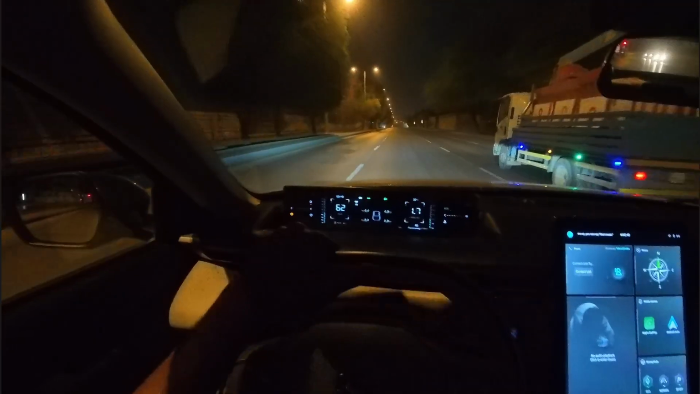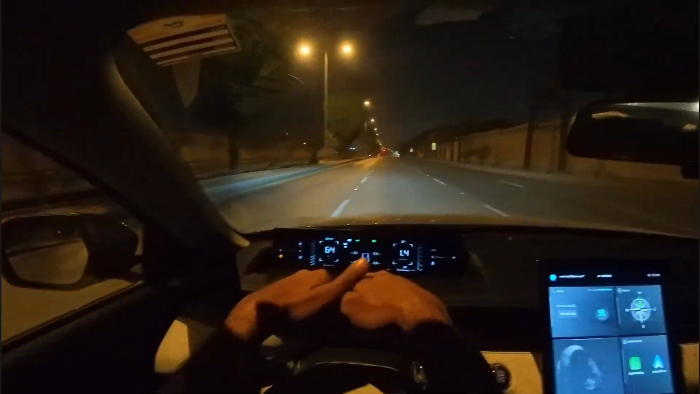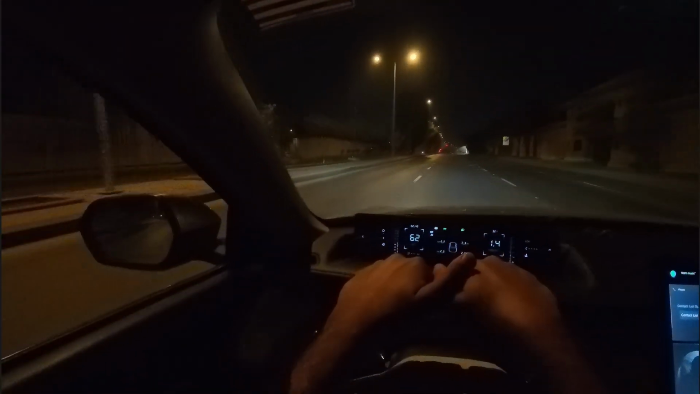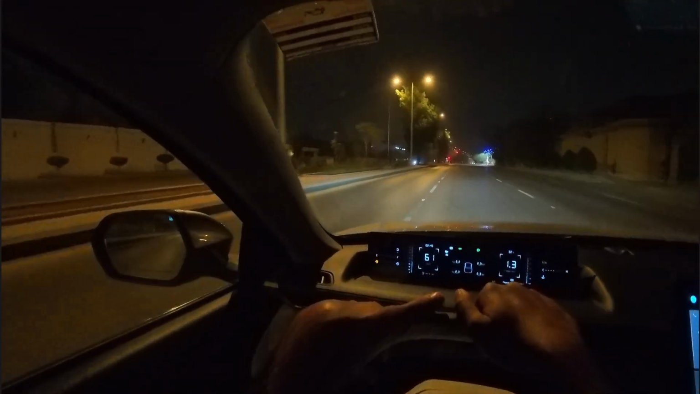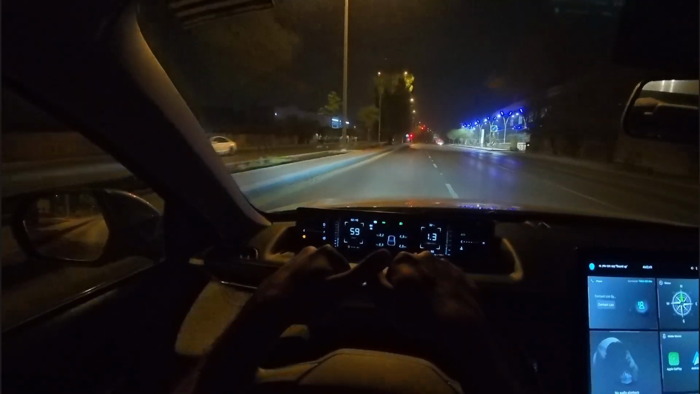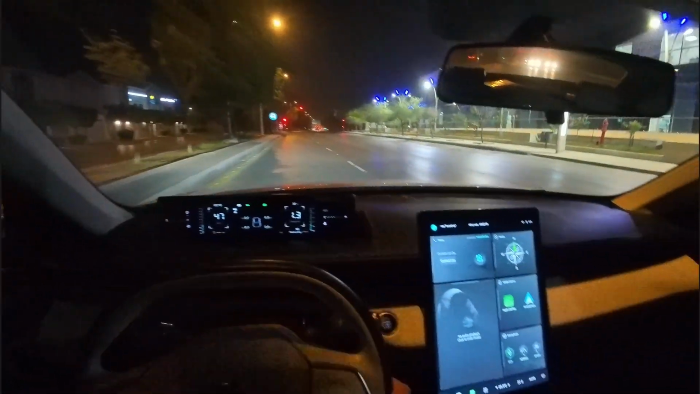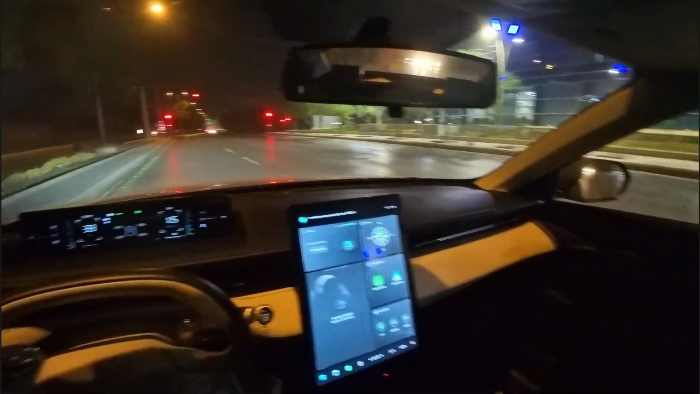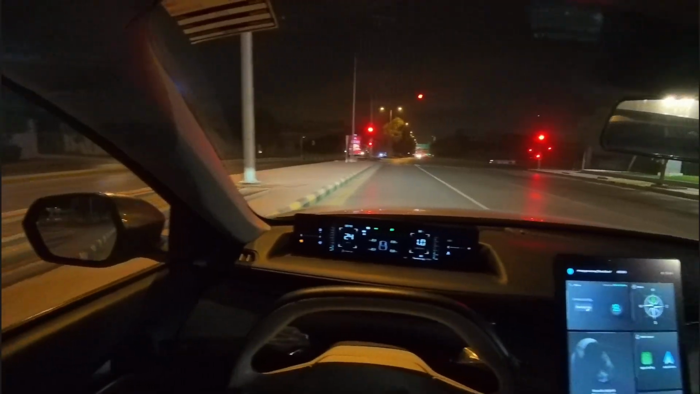So it's gonna be 3 a.m. and you see, there's almost no traffic. Wonderful. It's dusty outside.